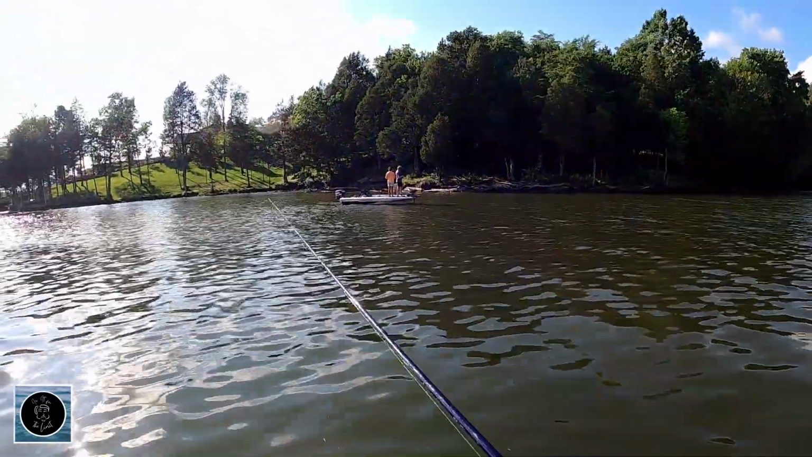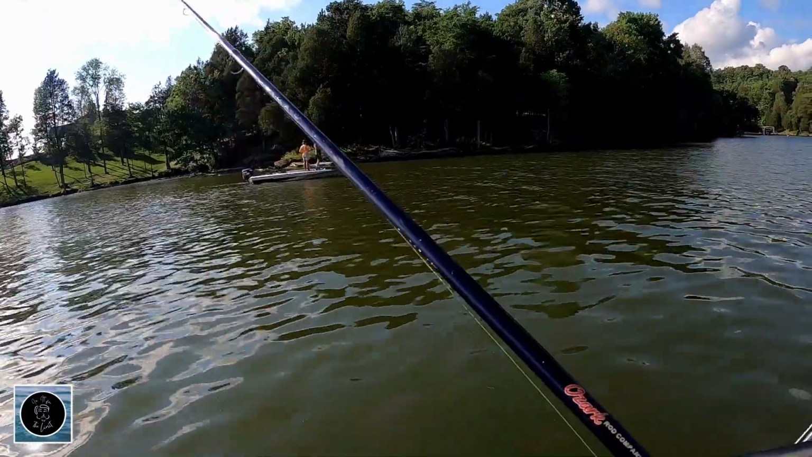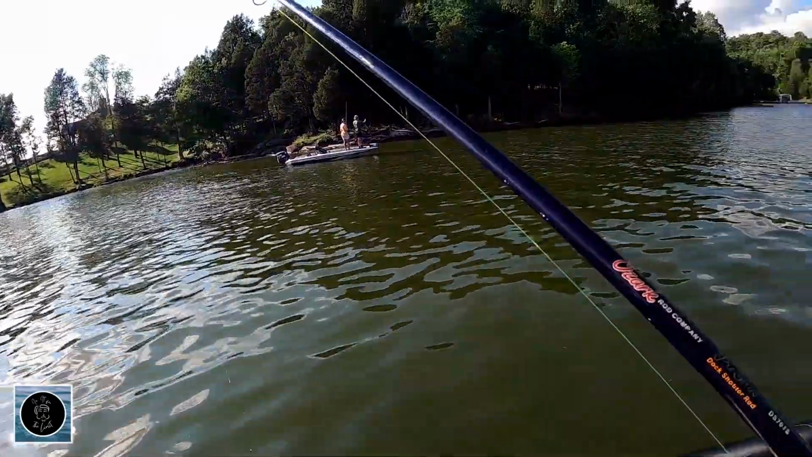Not bass fishing in a while, so. Yeah, there's a lot of beds in. There's about 4 or 5 like bucket beds out here.